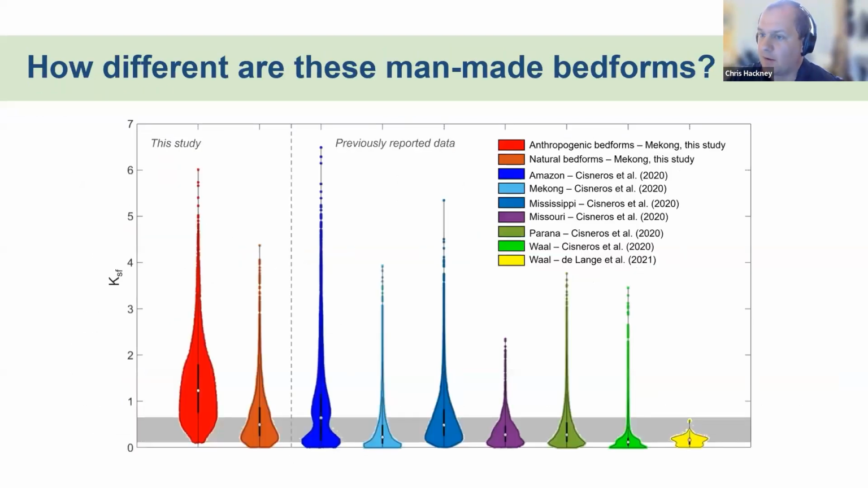If we then quantify this, what this graph is showing on the y-axis is a roughness value. I'm not going to go into that because it's not important how it's calculated. It's a predictor of how much influence these bed forms have on the flow of water. That's a function of height and lee side angle and wavelength. But what this graph is showing is other river systems that have a series of natural dunes. And then the red bar on the far left of the screen is the anthropogenic bed forms from the Mekong.